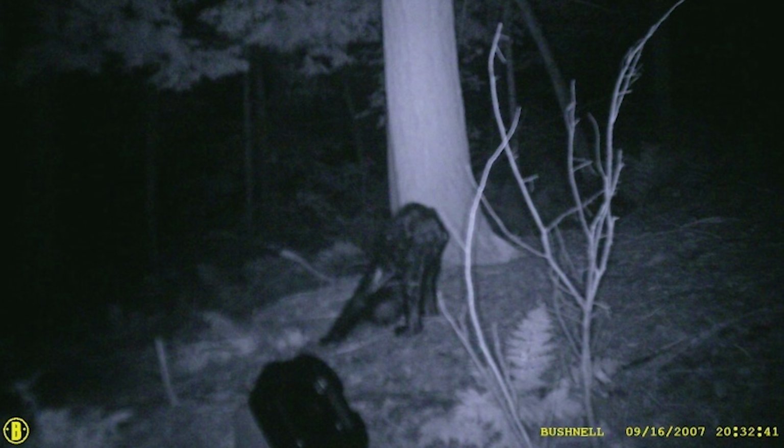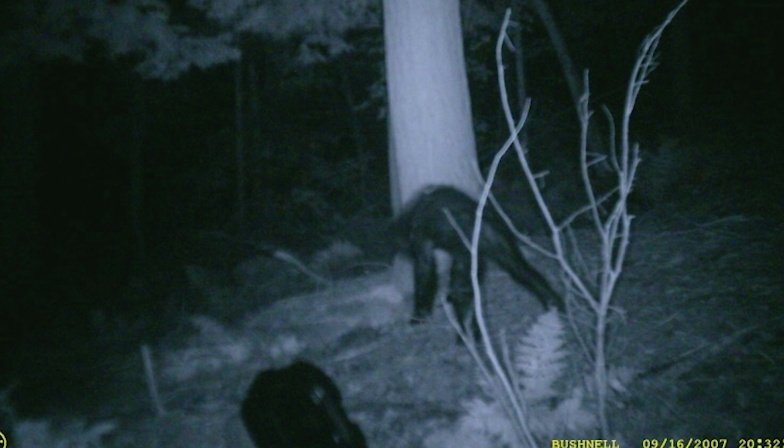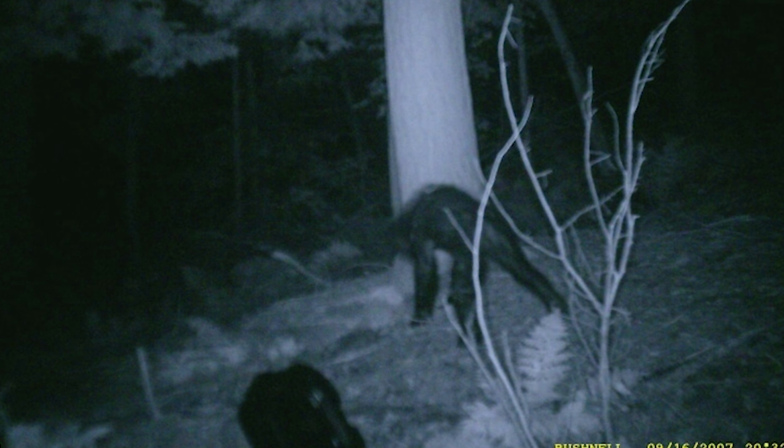There's a good chance you've seen this image before. And this one. The image has gained a ton of attention on the cryptid side of the internet because you just can't quite tell what this thing is. The case goes back to September 16th, 2007 in northwest Pennsylvania.